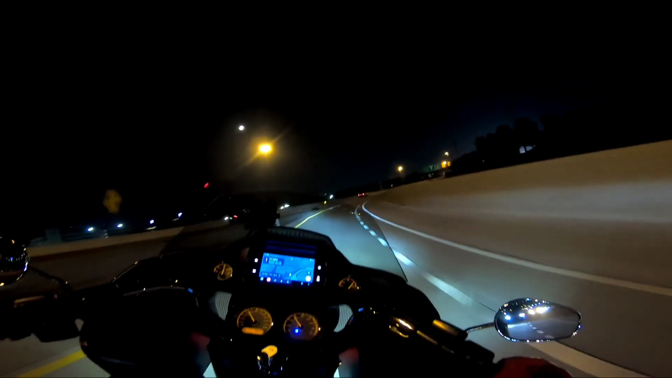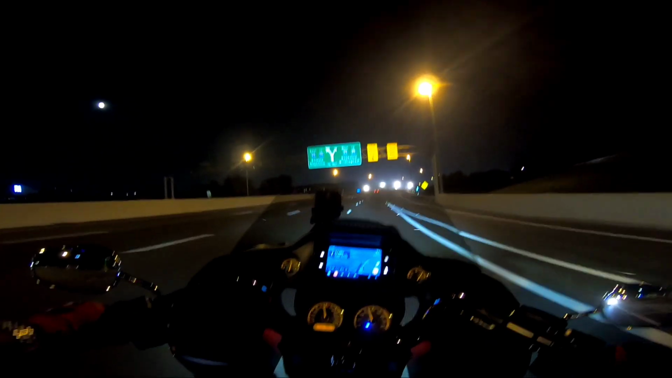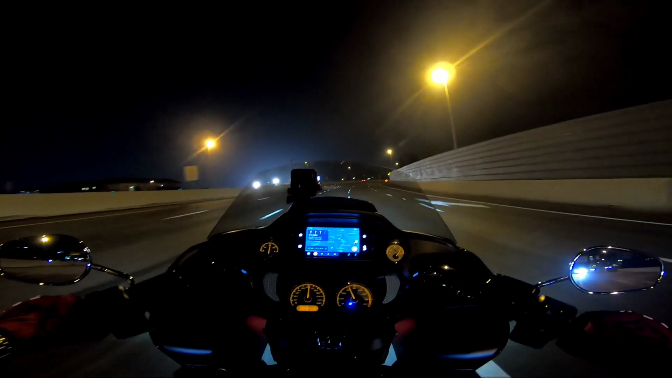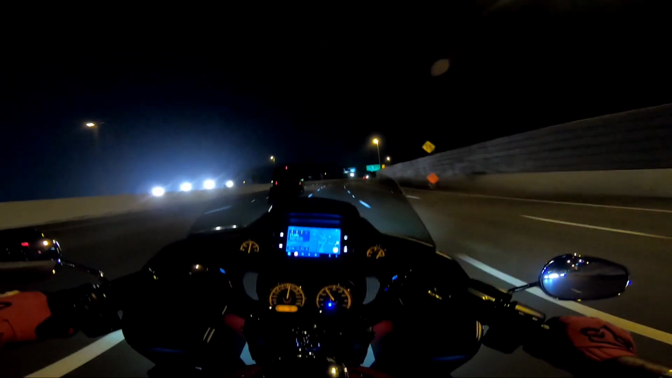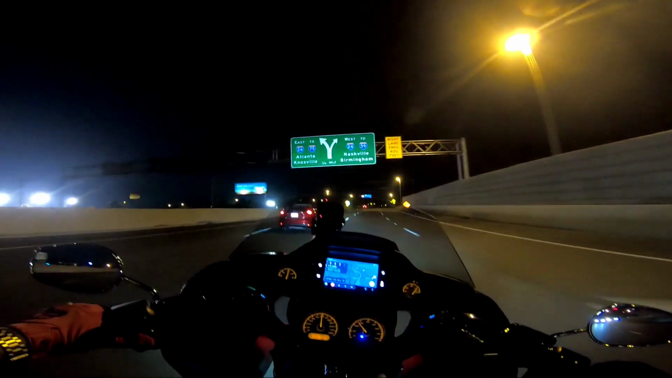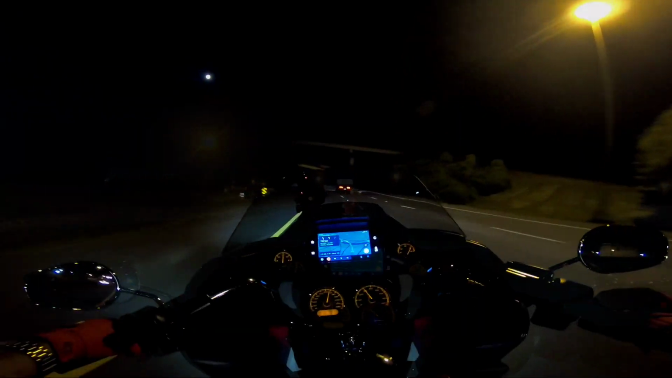Lights are pretty awesome. There's a reason why they call it the Daymaker, because it really lights up the road. I know you won't be able to see that now because there are a lot of street lights on here, but you'll be able to see it once we get out of the city and it darkens up, especially when we get on 75.